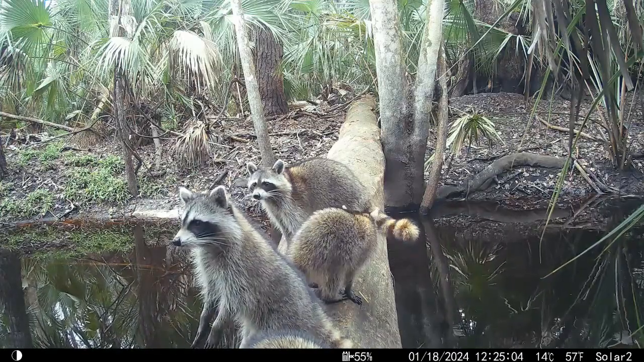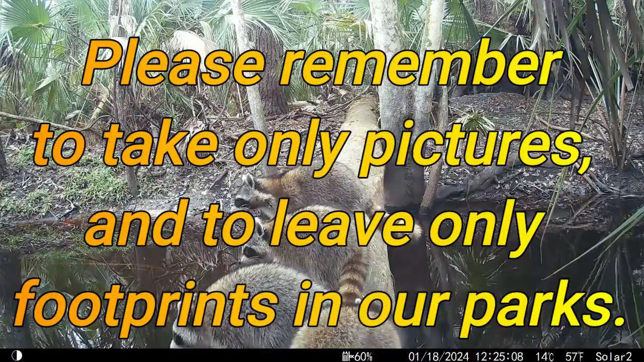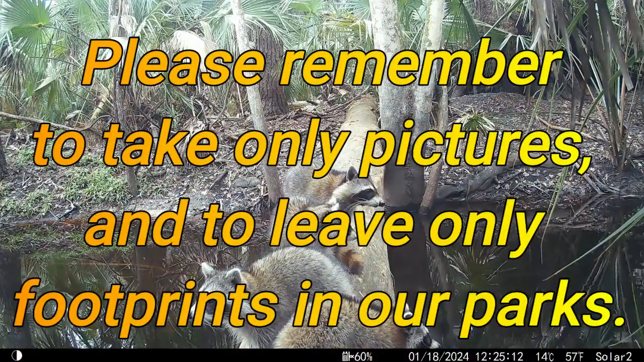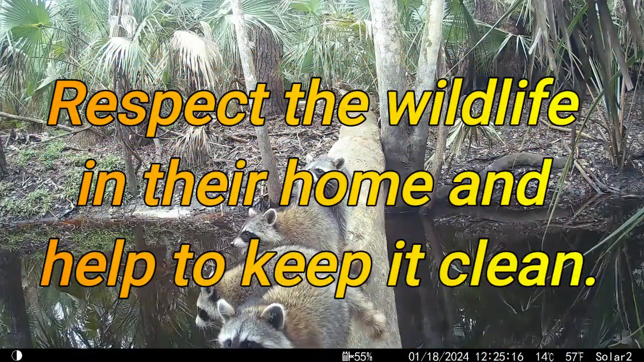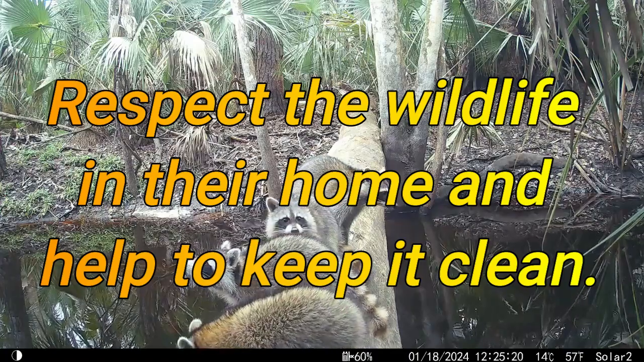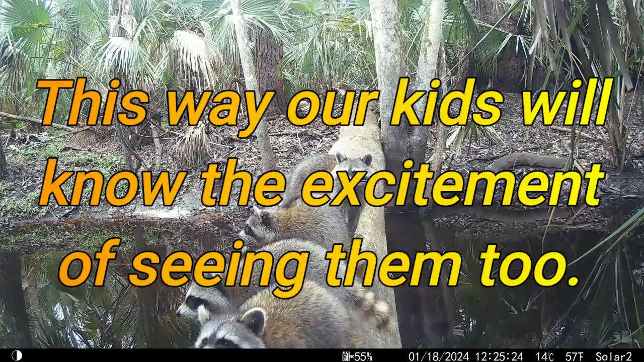And like I always say, you guys know, when you're in the parks, please remember to take only pictures and leave only footprints. Don't leave any trash. You got to respect the animals in their home because, well, it's their place, not ours. You got to keep it clean. This way, when we take our kids out there, they'll know the excitement of seeing these wild animals too.